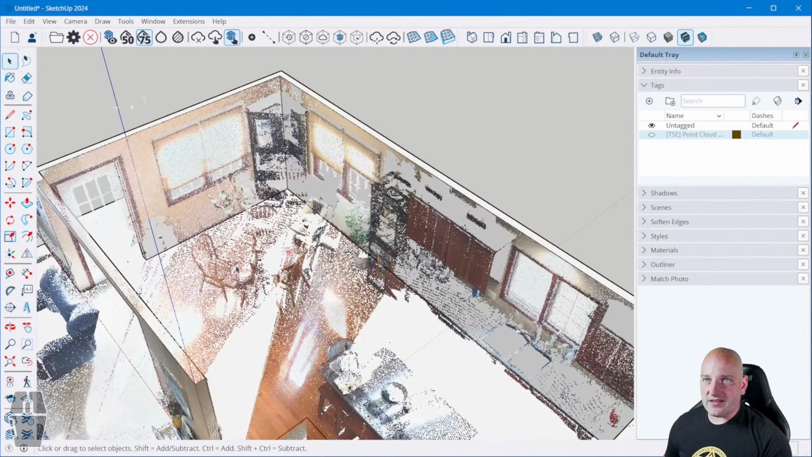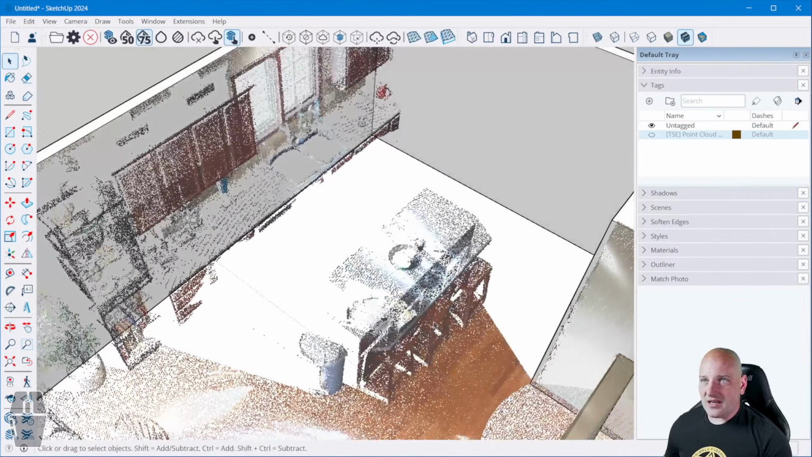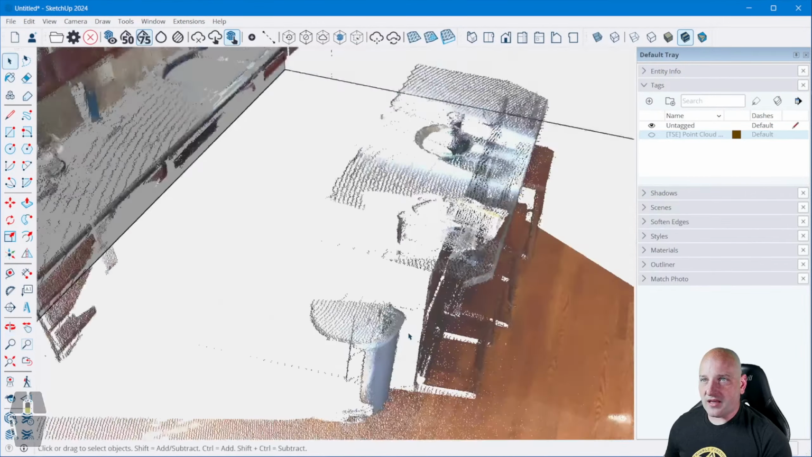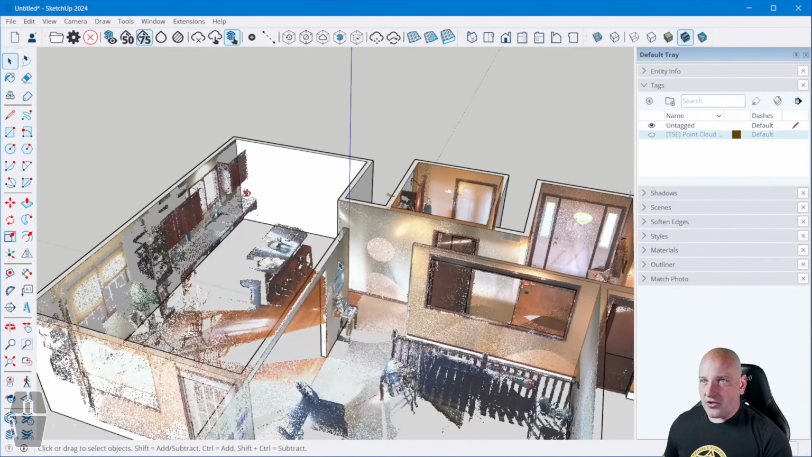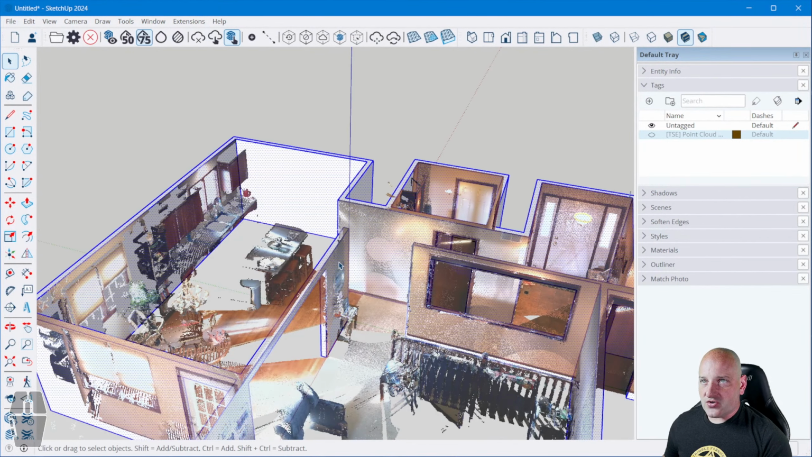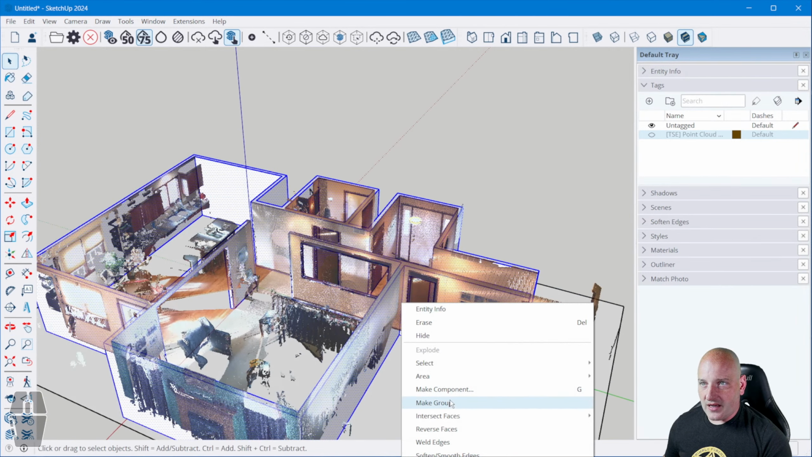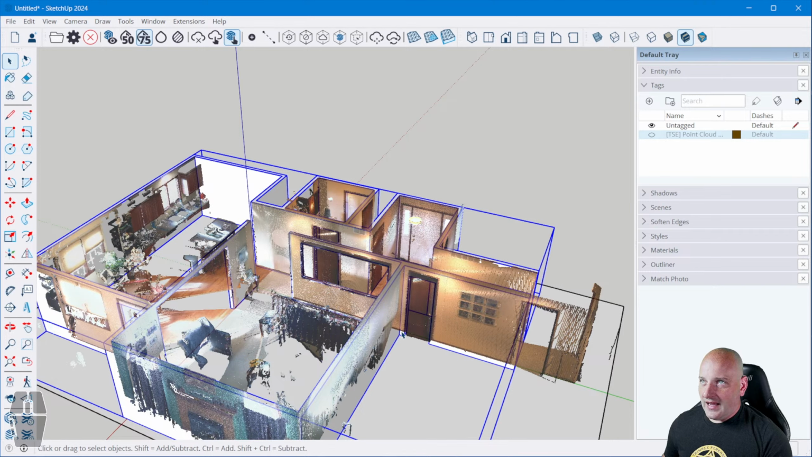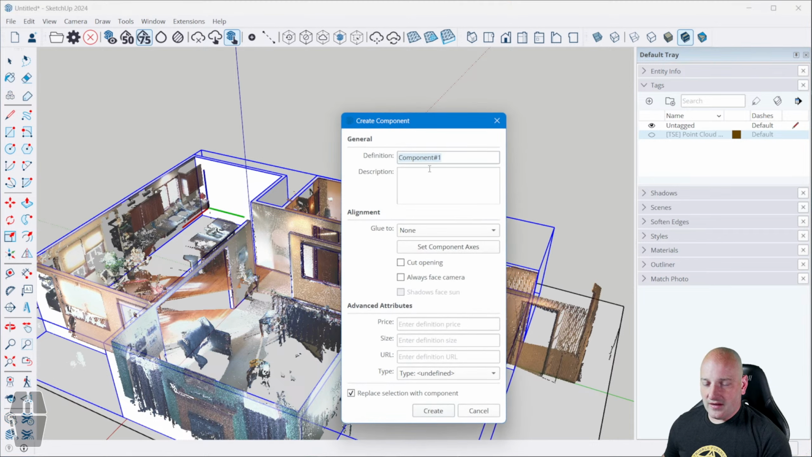Okay, looks like there's a dining room table and some chairs. We have what looks like maybe a kitchen counter or something like that. But before I go too far in putting furniture in here, what I want to do is triple click to select all of these walls, right click, and make it a group. On top of that, I'm going to make this a component, and I'll show you why. So I'm going to right click, make component. I'm going to call this walls.